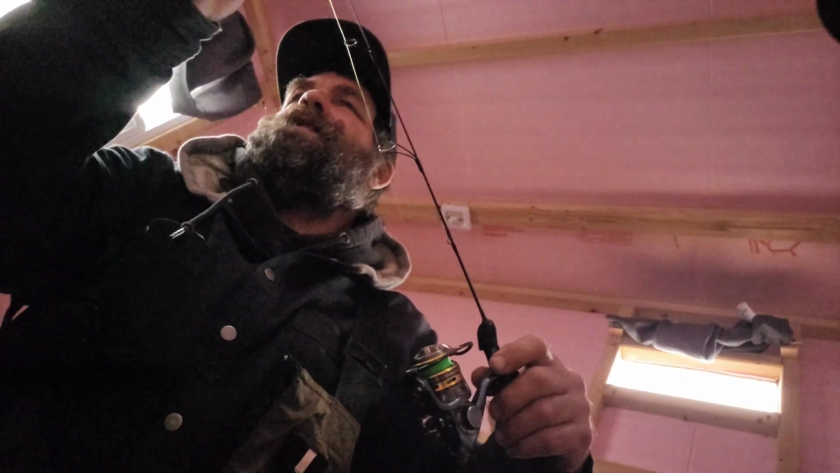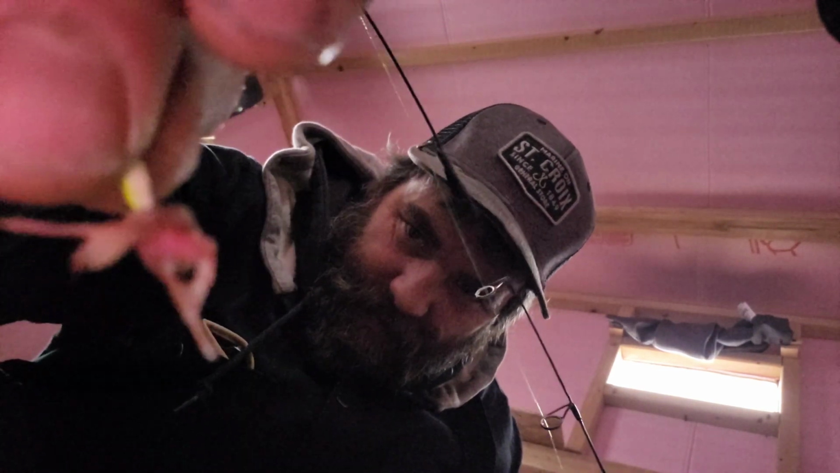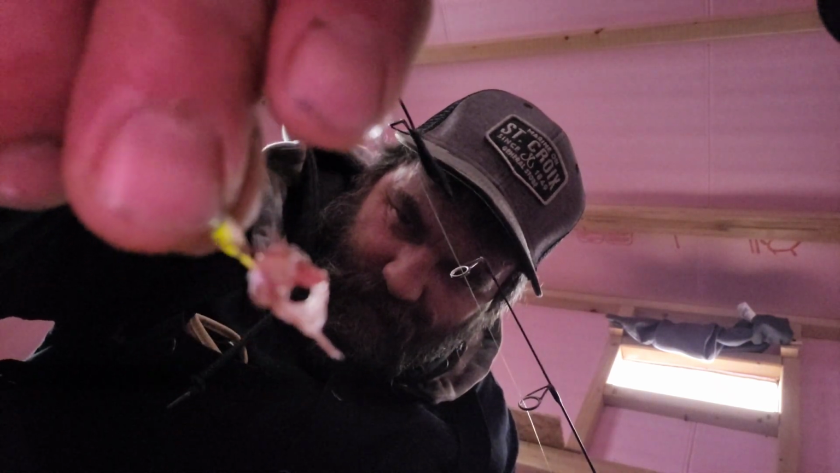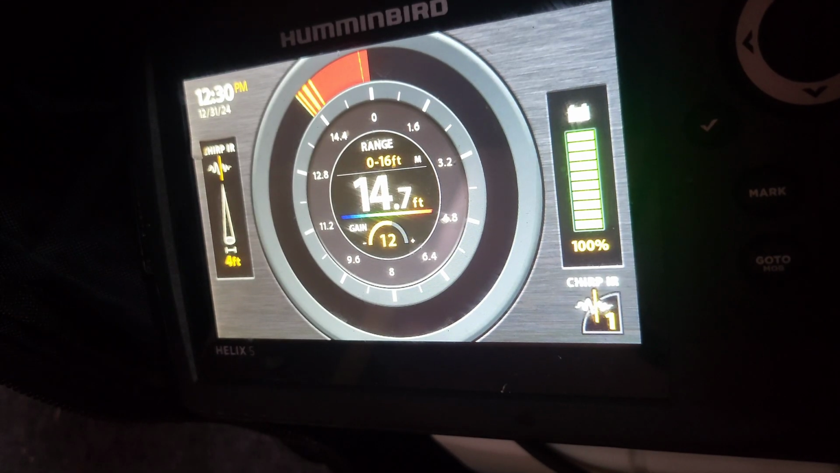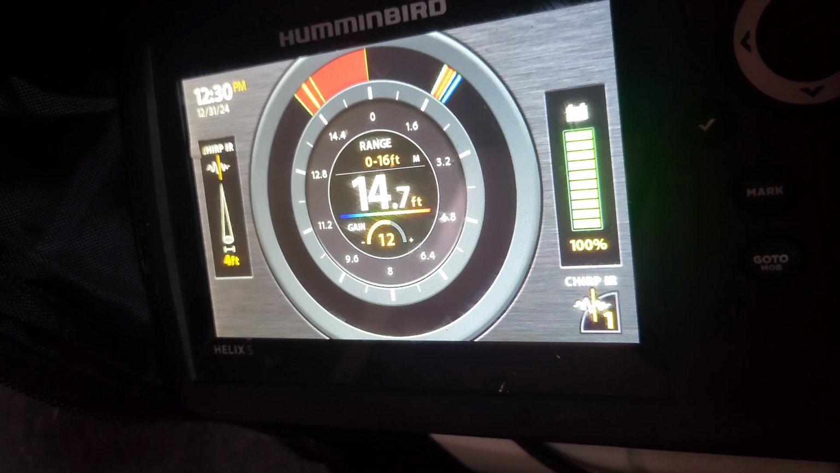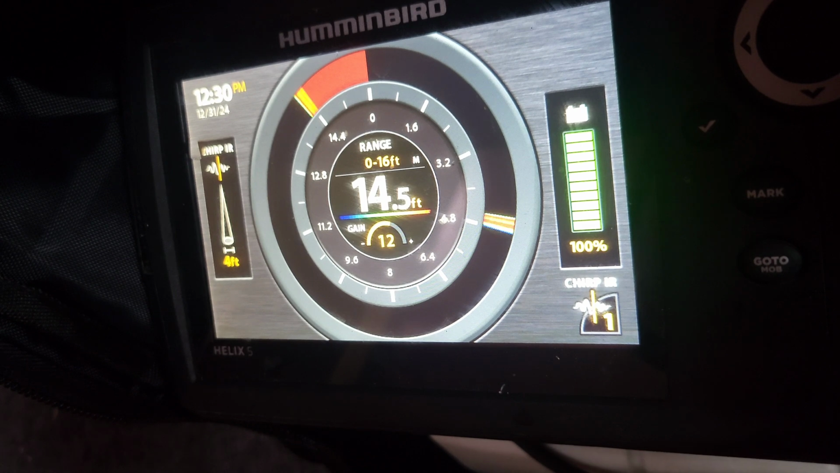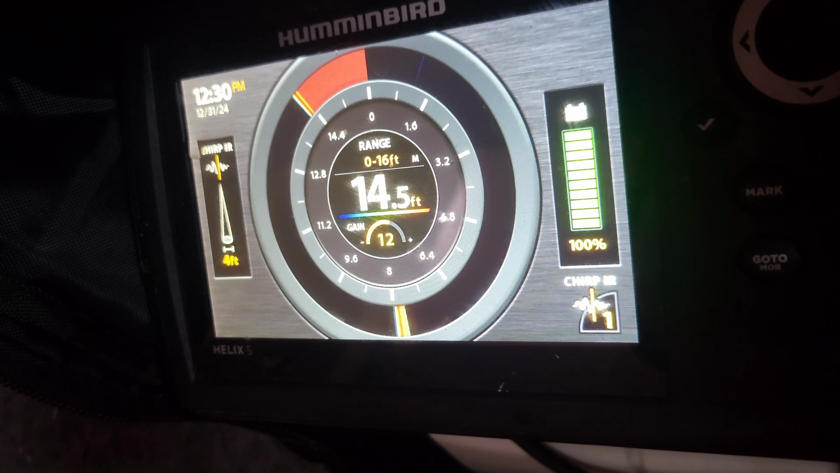And then this is the jig I'm using. Let's see if you can see it. It's just a tiny little jig with a red maggot on it and a white maggot. There's more fish down there. You can see it changing colors.